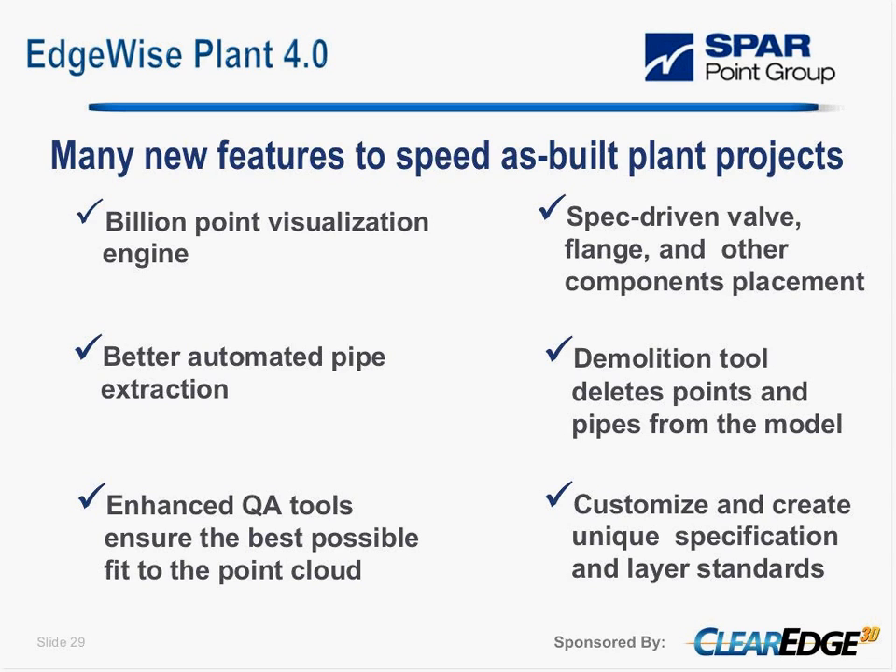We've got valves, flanges, reducers, eccentric, concentric. So we've built out a set of specs, and all of the components are based on those specs, and that's fully editable. So if you're working with a spec, you can build your own spec and use that to create components.